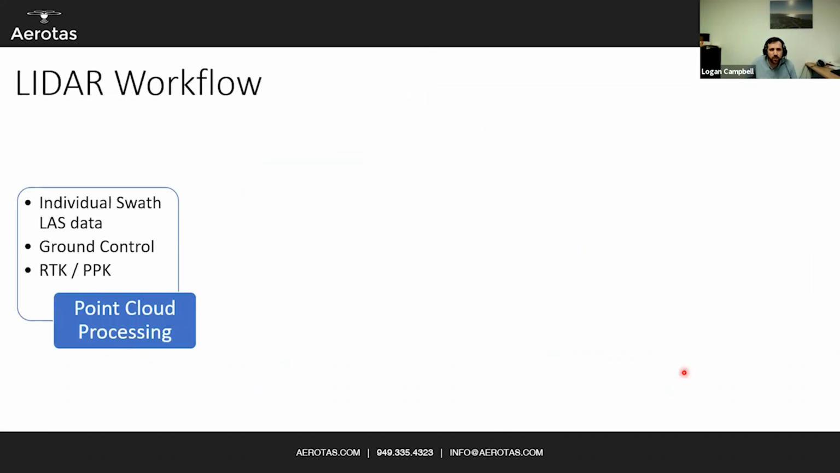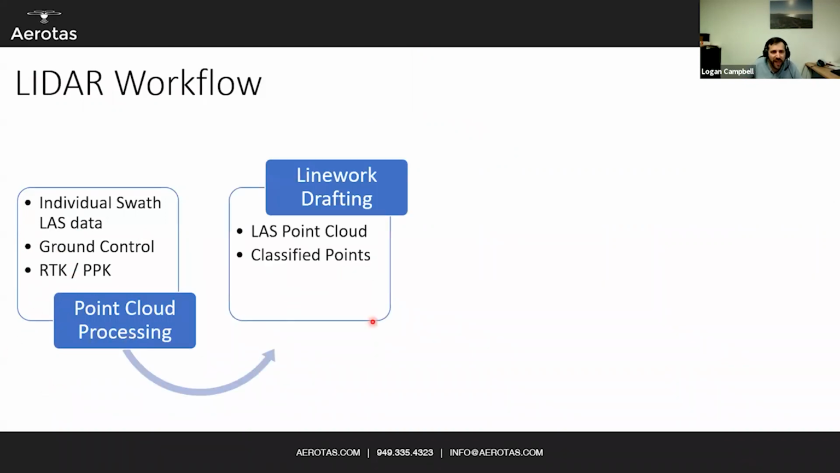Your LiDAR processing workflow looks fairly similar. You start with your individual swath by swath or flight by flight LiDAR data. You still have your ground control and any onboard RTK or PPK and IMU data. That goes through point cloud processing, which some people call pre-processing, which gets you a classified point cloud, your LAS point cloud that is properly georeferenced, accurate, and classified.